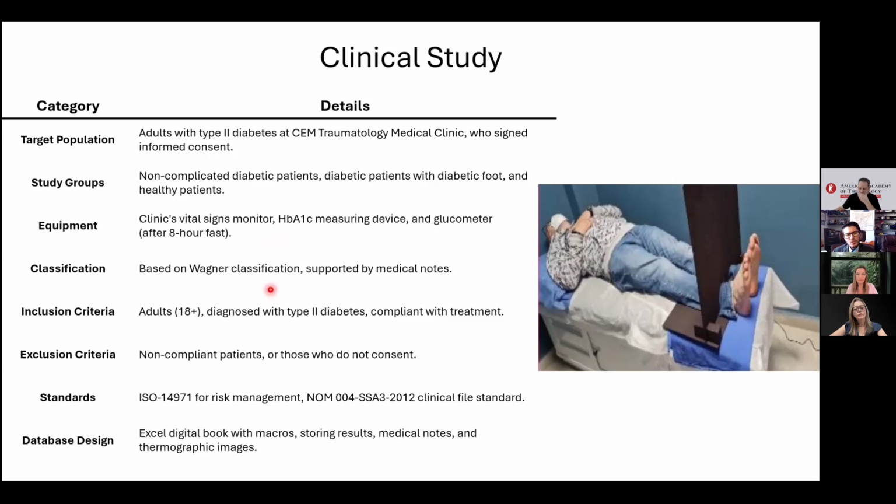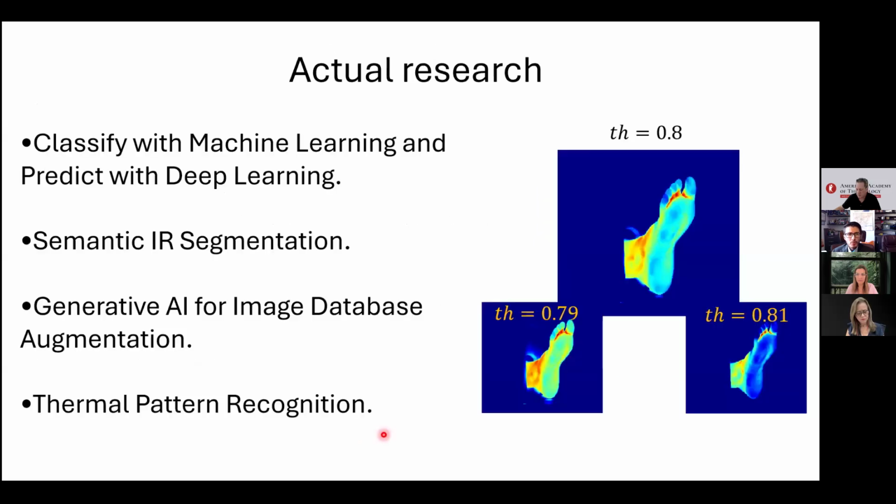The classification was based on the Wagner classification from 0 to 6, and the inclusion criteria was only adults diagnosed with type 2 diabetes and some complications with treatment. Exclusion was any patient who did not agree with the consent. The standard is the same standard we always use in the clinical area, and the database until this moment we keep as an Excel digital book.